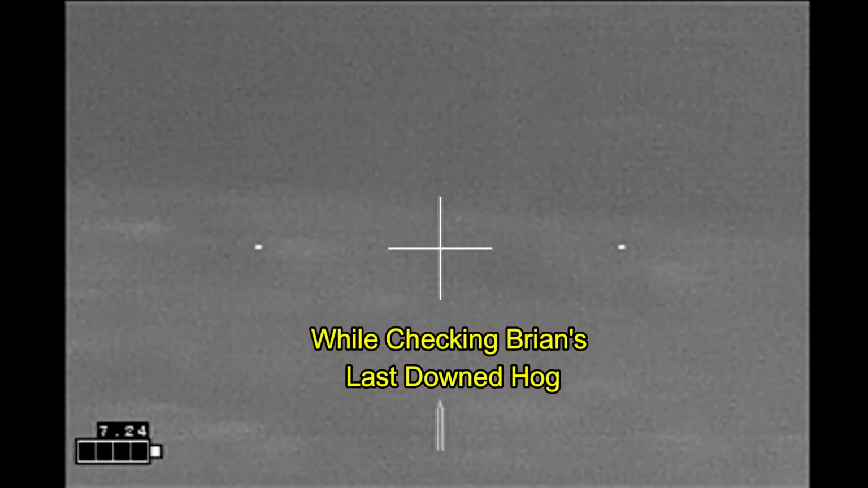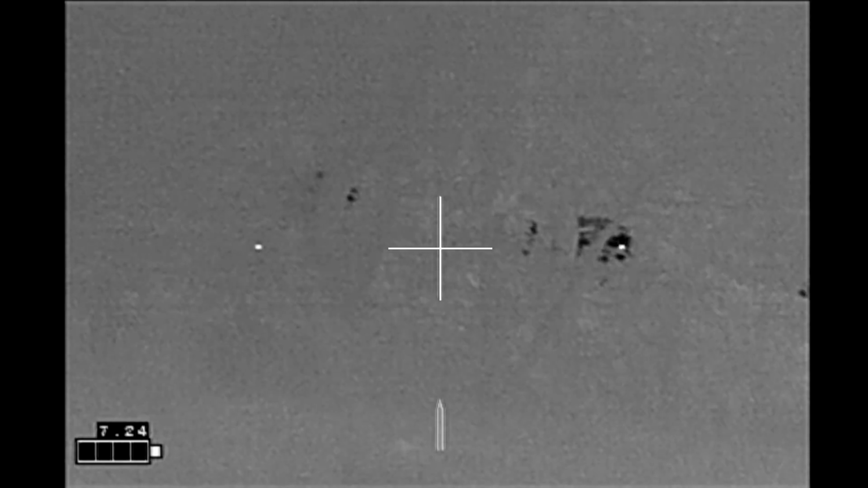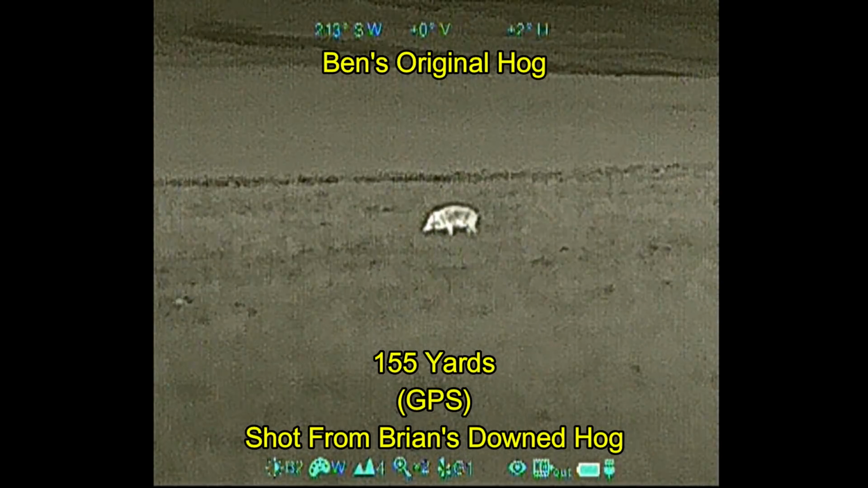After doing several scans all the way around, we didn't see any more hogs. We were checking on my last hog. When we saw these hogs cross under the fence, we don't know where they came from, but they're now on the neighbor's property and we don't have a shot. However, we turned back around.